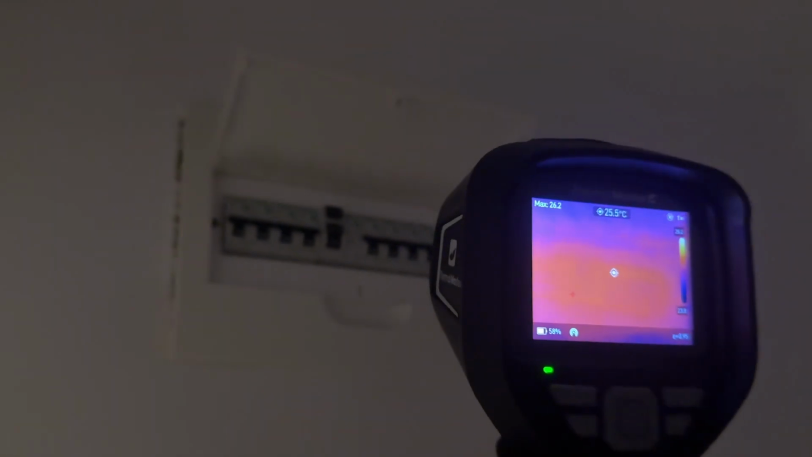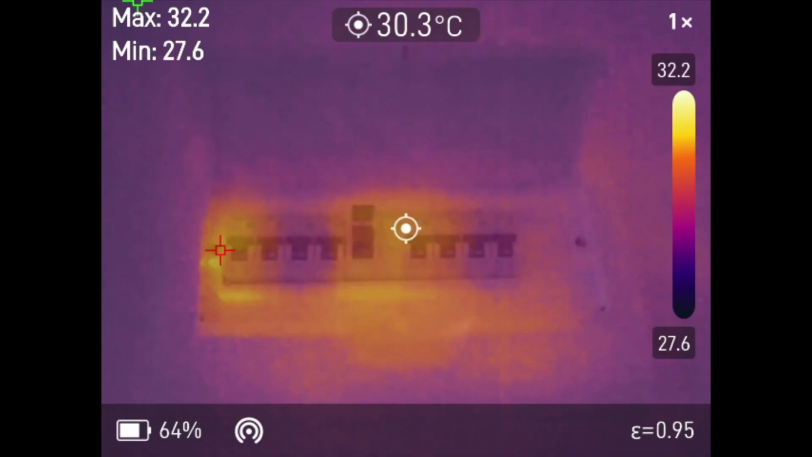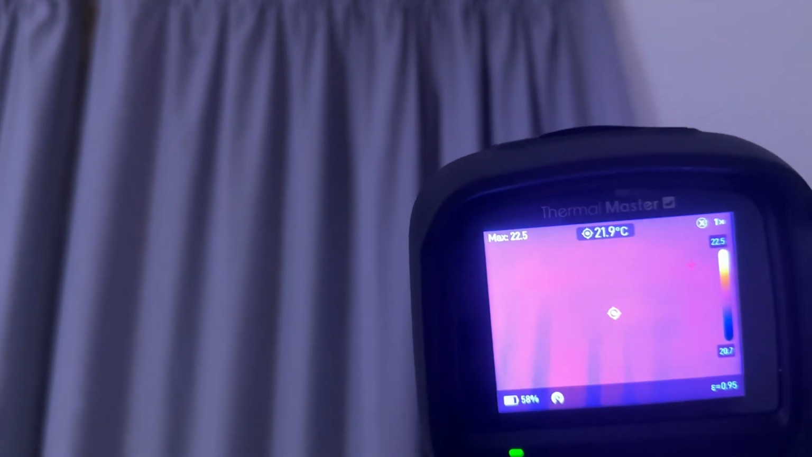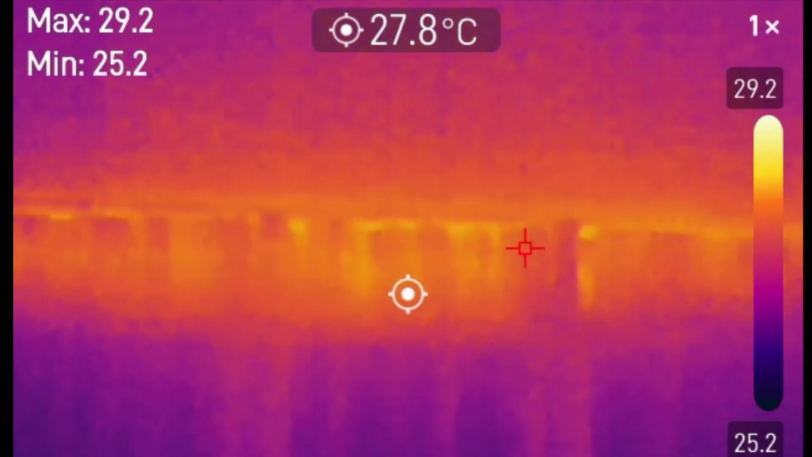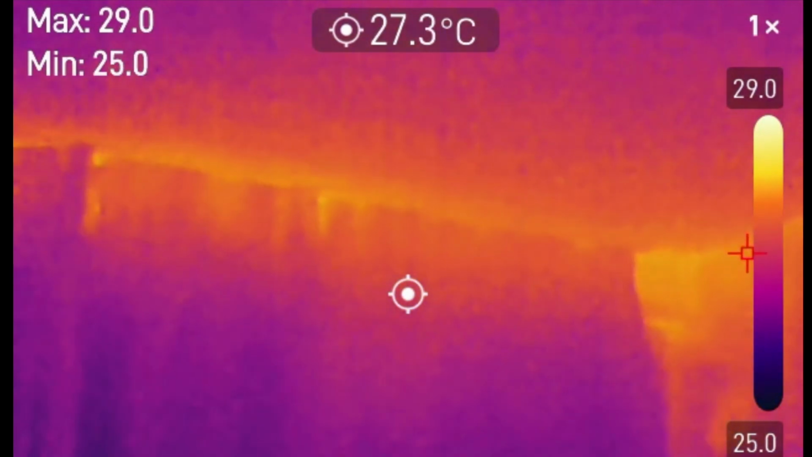To get a feel for what the THOR002 can really do, I took it around for some general purpose testing. I did a quick sweep of an electrical panel and immediately flagged a breaker that was running noticeably warmer than the rest. I also think this could be a great tool for HVAC work. I say that as someone with no real HVAC knowledge, but even so I was able to spot areas where the insulation was clearly underperforming.